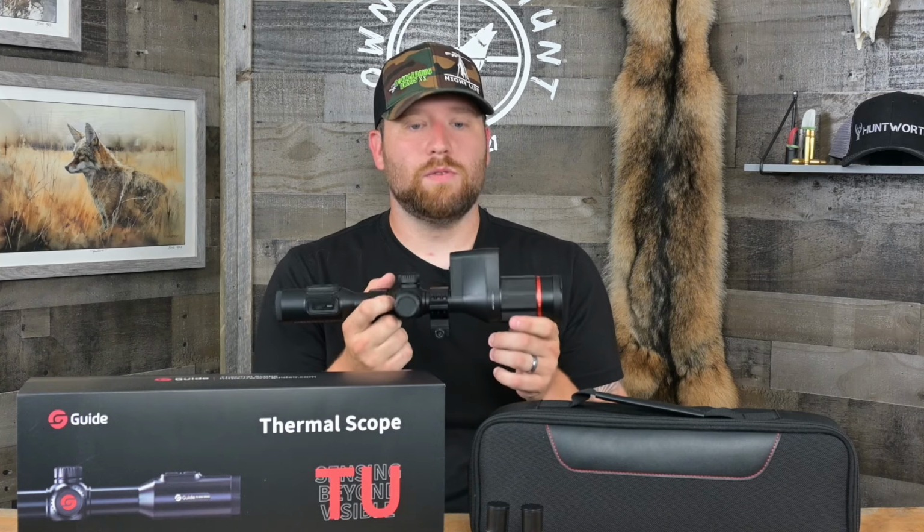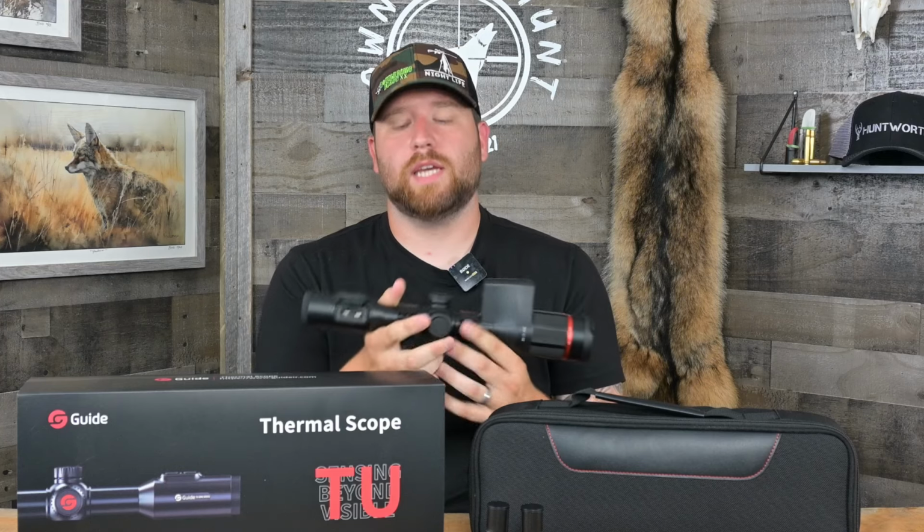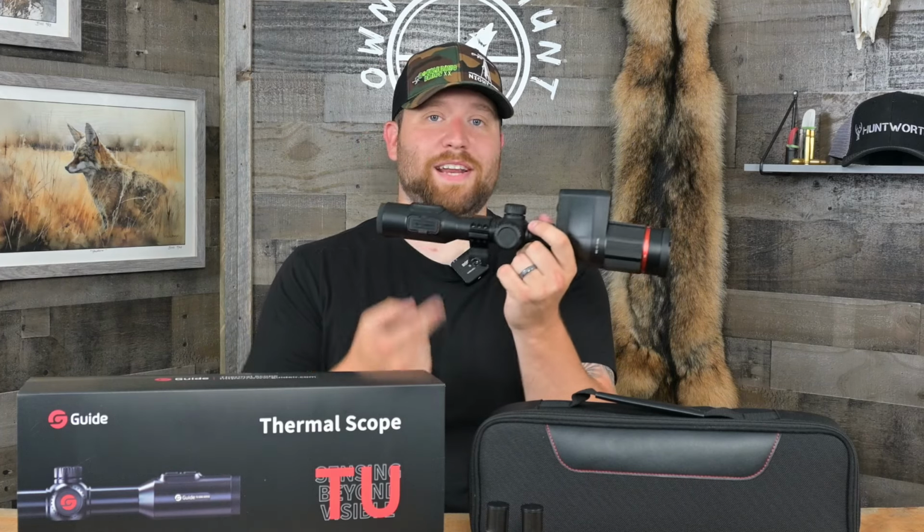That could be really useful if you were trying to sit on a bait and you were in a shack or something, and you wanted to be able to monitor your scope and just have it looking at the same target the whole time. You just wanted to sit back, have a few laughs with your buddies, and watch to see if a coyote came in and hit your bait or something like that. That would be pretty neat.